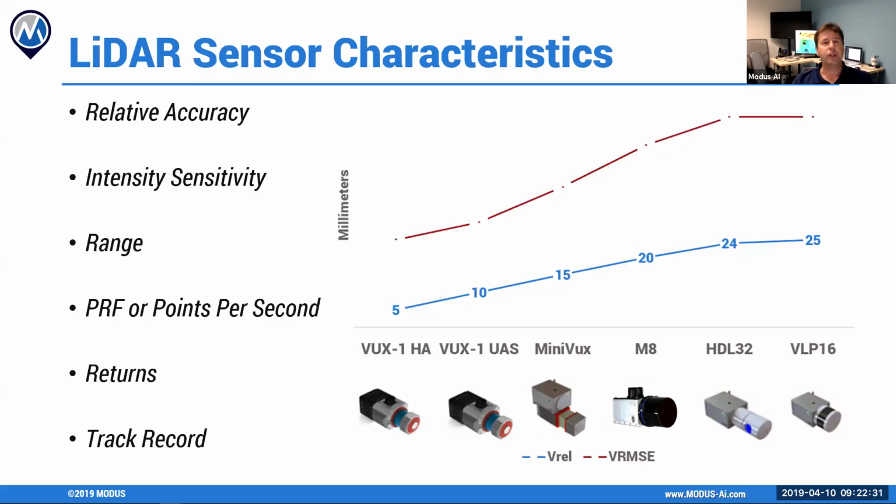So the first thing that you want to look at is relative accuracy when we look at a LiDAR head. A lot of folks will put it on their spec sheet, and sometimes you'll see, oh, it's 2 centimeters or 3 centimeters or 10 millimeters. You really want to see that relative accuracy established with a range.